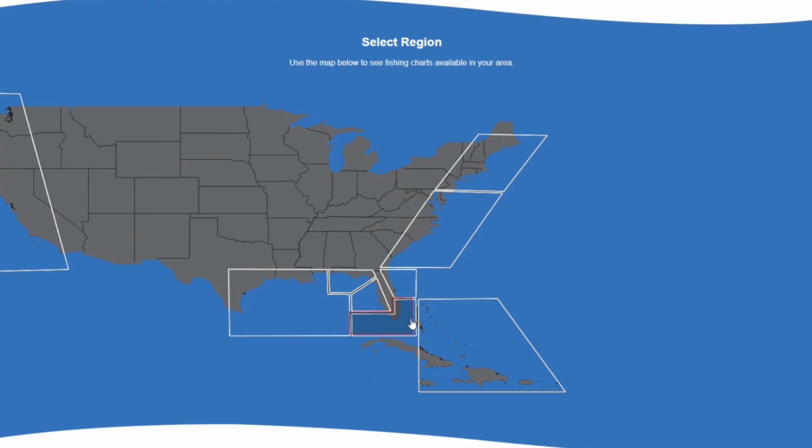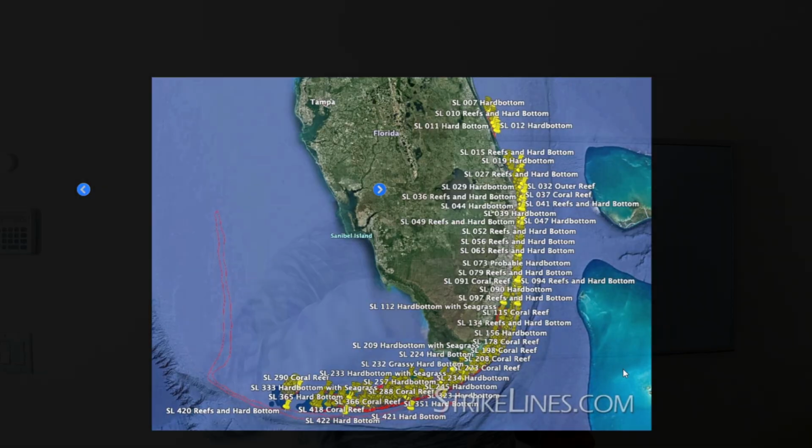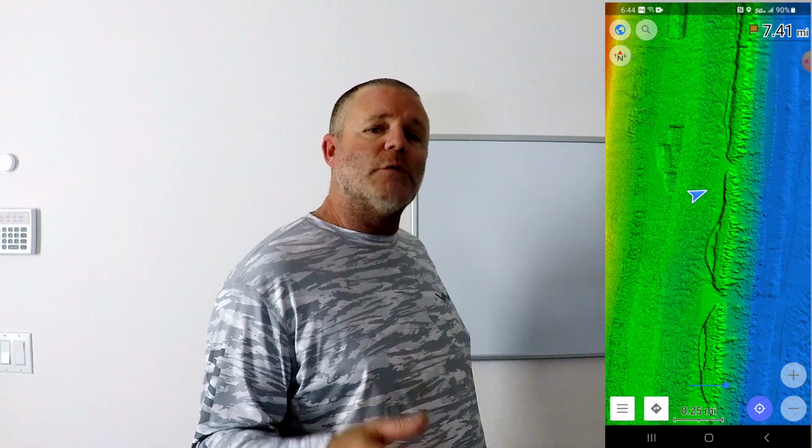So let's say you've got a GPS unit that isn't compatible with a micro SD download. Well, there is a company called Strike Lines and they have seafloor mapping that you can download onto your phone. I personally have tested it out and it works great. And you can see in this example right here that I'm heading offshore and my boat is being tracked. This is literally a screen recording from my cell phone that I was using to track where I was going. Just to show for an example.